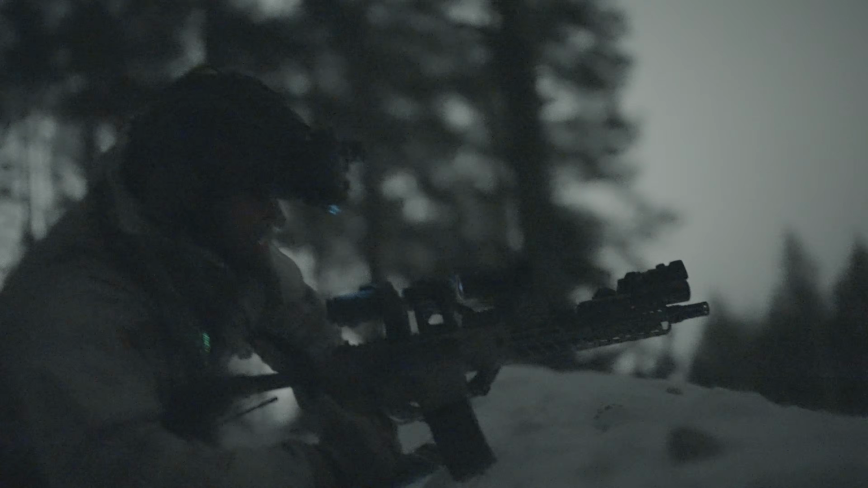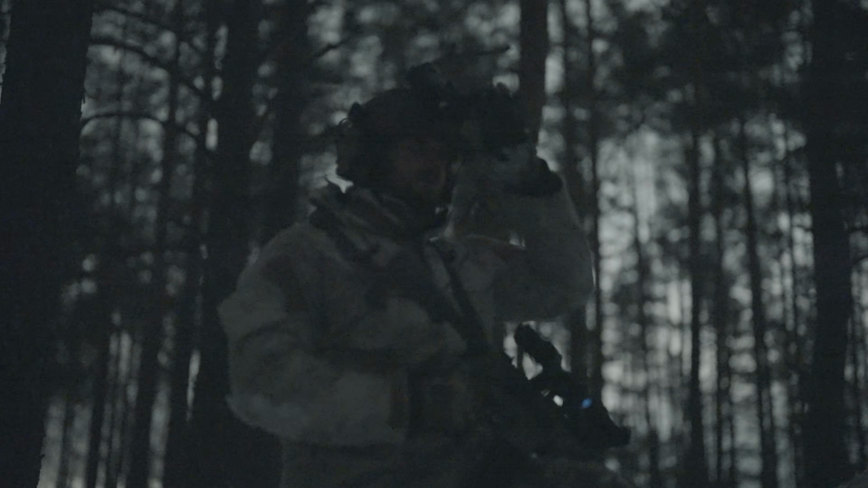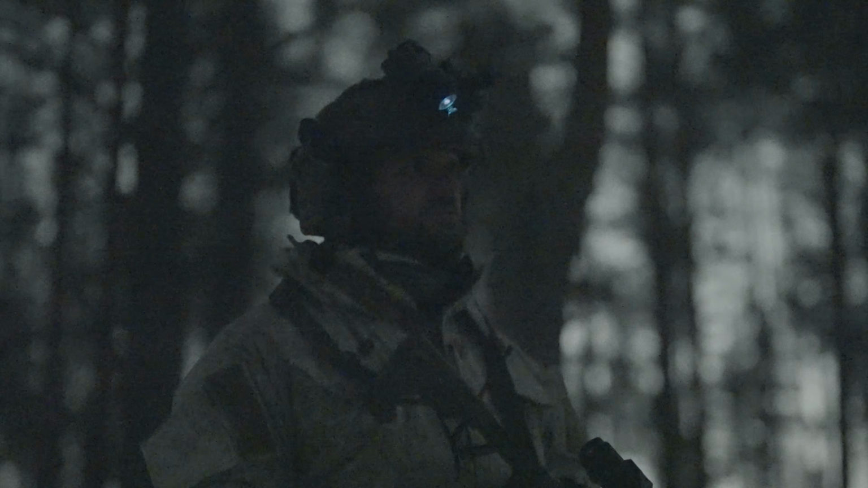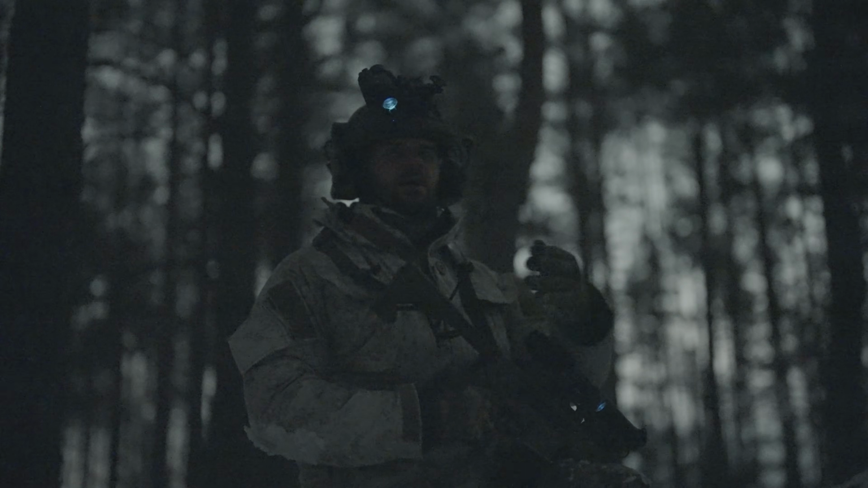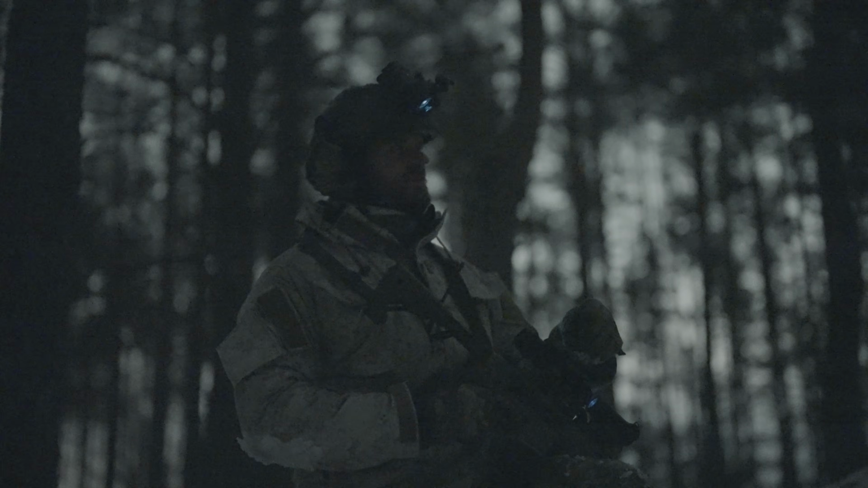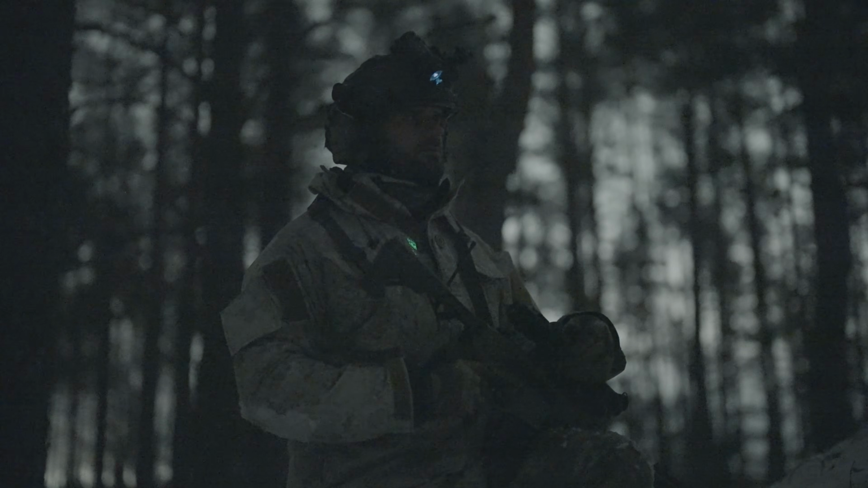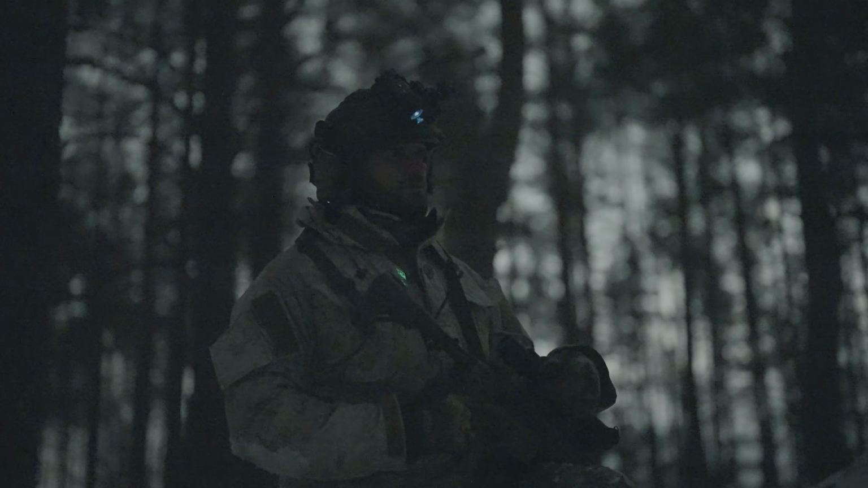As you saw, pretty much from the starting point, which was around 300 meters or 400 meters away, I could already see them as they passed through a gap in the trees. Absolutely nothing with the night vision device from this distance. Even though the lighting conditions for the night vision device are pretty much ideal. We have the ambient glow from the nearby city. We have the snow, which creates high contrast. Still, with the night vision, it's really hard to detect anything from any considerable distance.